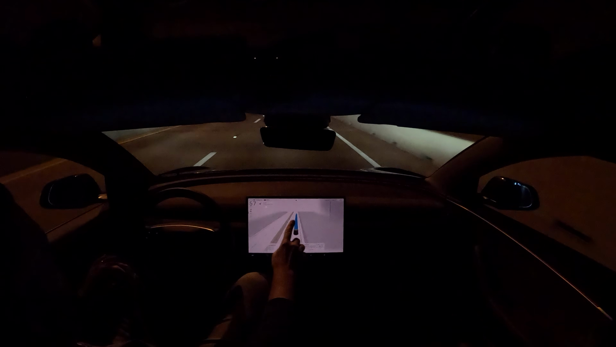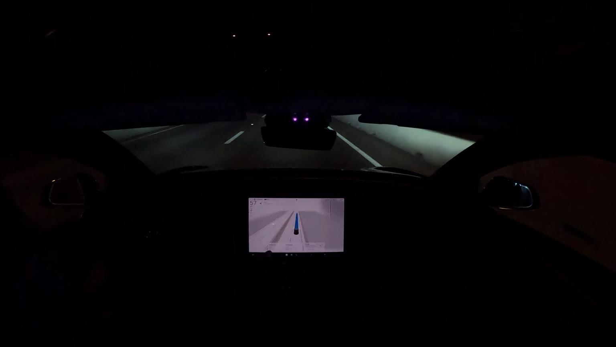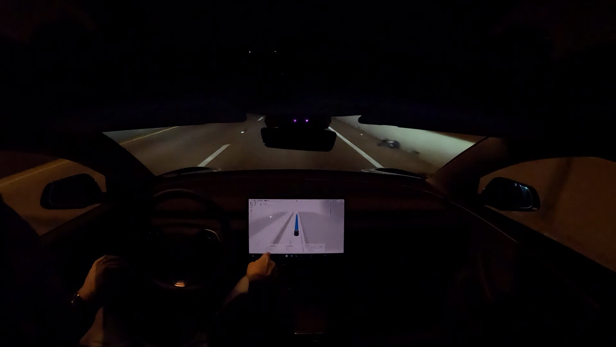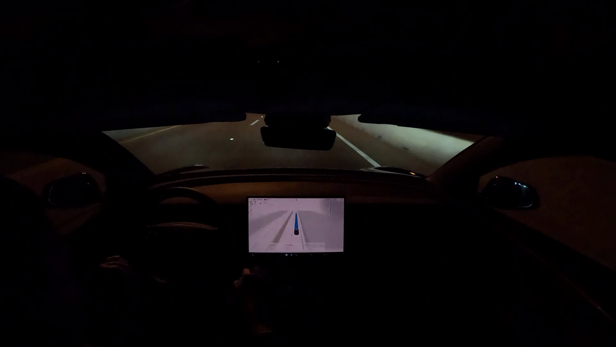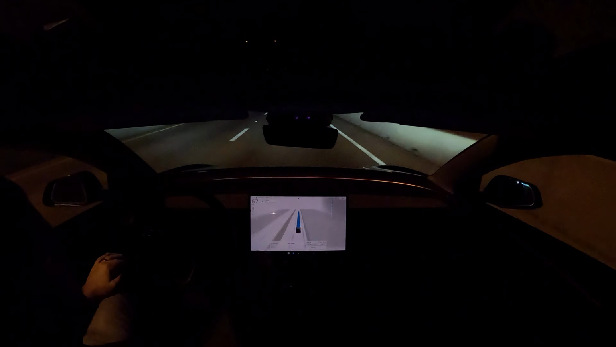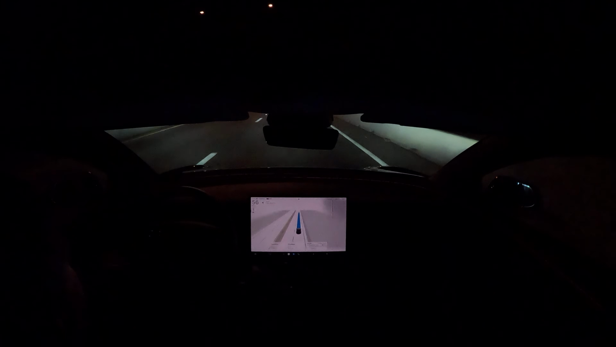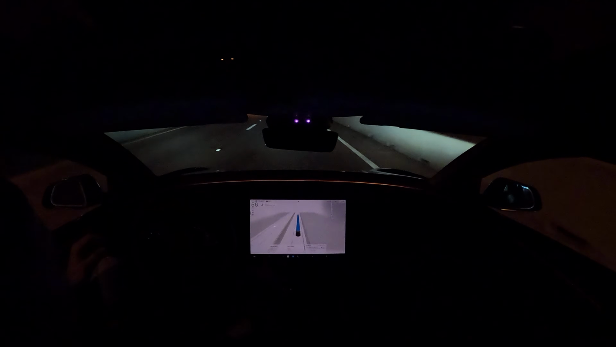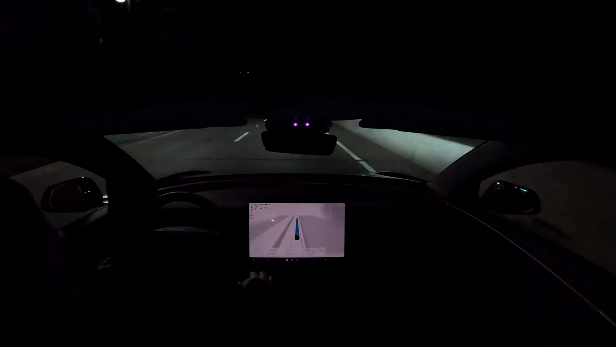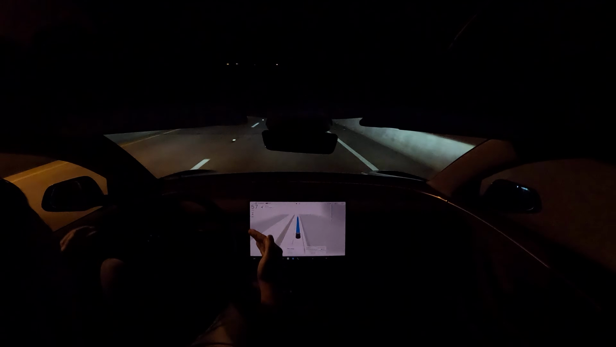Saw it came up and said, please pay attention to the road, and it flashed blue briefly, and that's because I was reading the information here on the bottom of the screen. So it does really like for you to have your eyes on the road. If you look away too long, it's going to let you know about it. I'm looking forward to when they relax that a little bit.